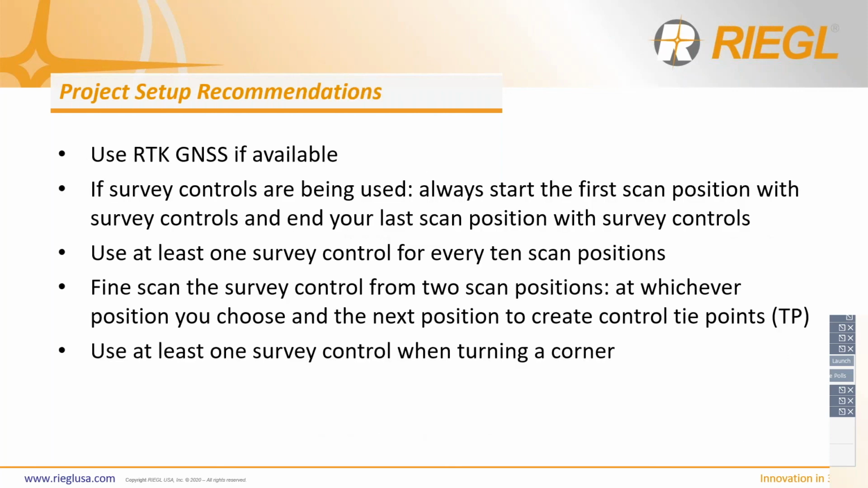Before we wrap up for the day, I do want to touch base on some project setup recommendations that RIEGL has for when you're taking the RIEGL hardware out into the field for surveying work. The first is to use RTK GNSS if available. This is obviously going to help you with your accuracy and your precision. It's going to help tie you down to position, ensuring that you're at survey grade accuracy with your deliverables, which at the end of the day is really what we want.